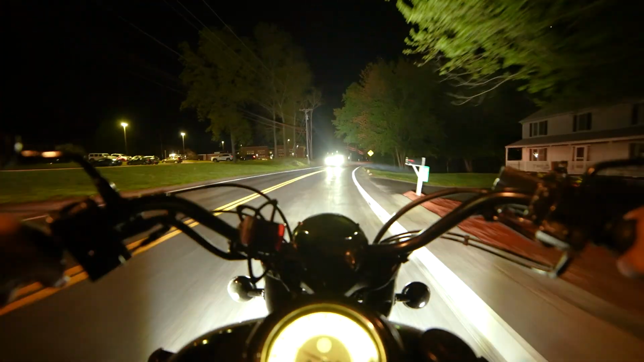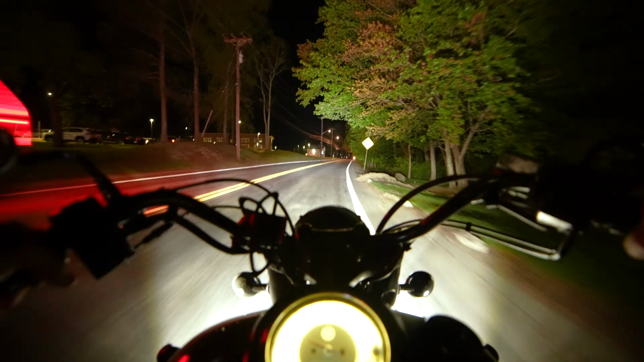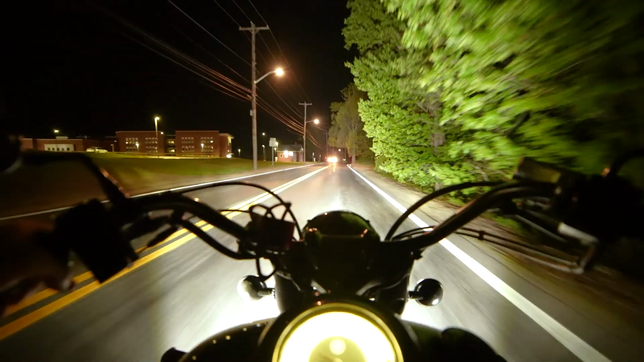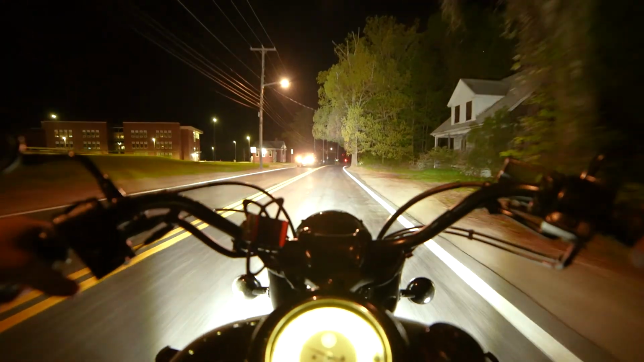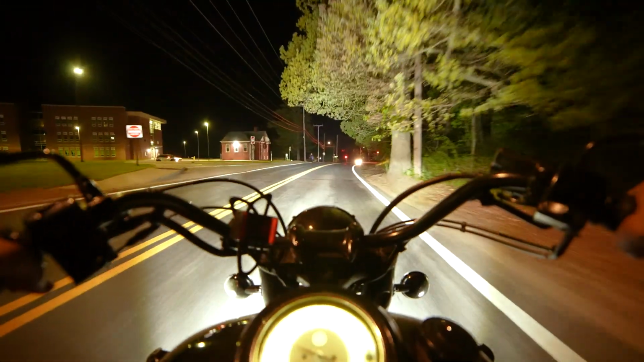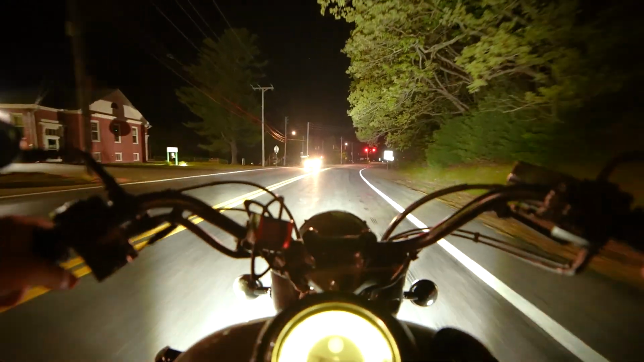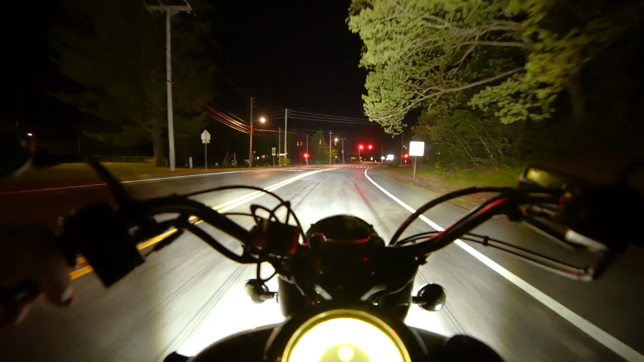This is kind of selective, so the handlebars and stuff like that might look blurry, and it's just out of focus for that, and focus more on what I'm riding at. So like the trees and leaves and buildings and things of that nature. But yeah, definitely interesting.